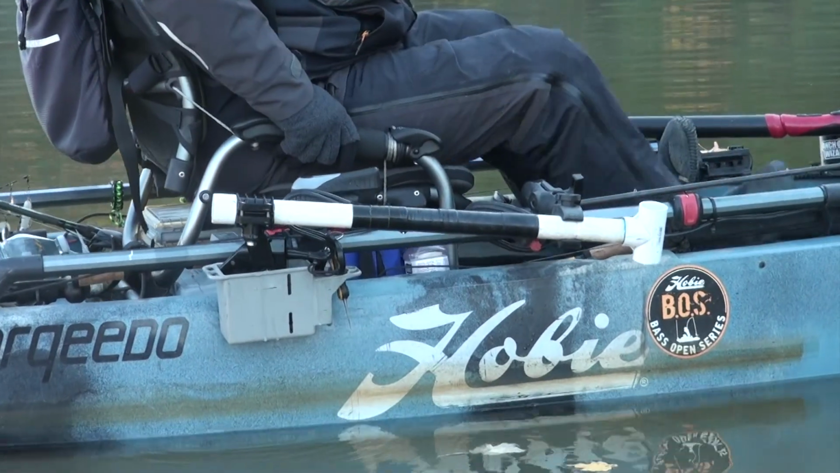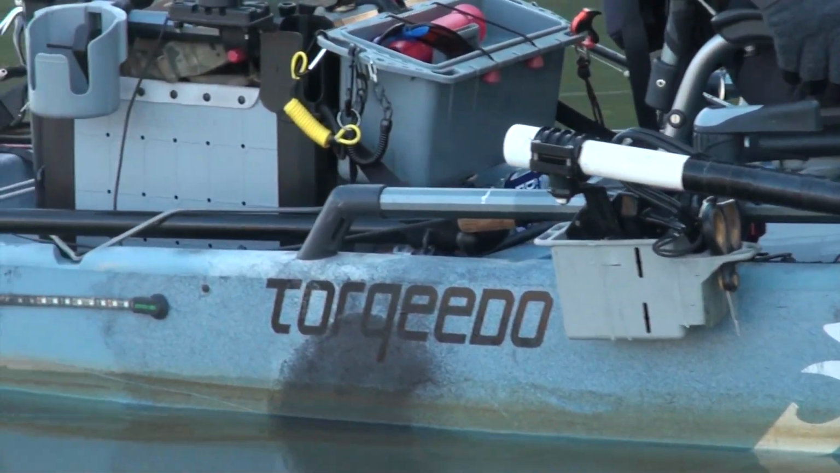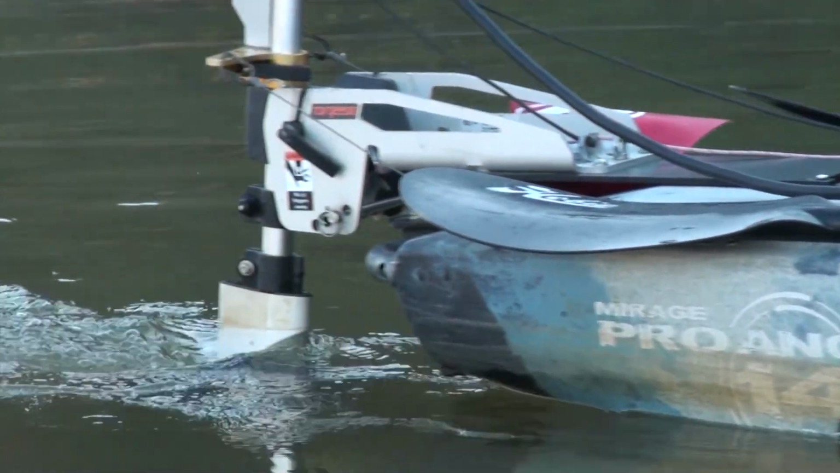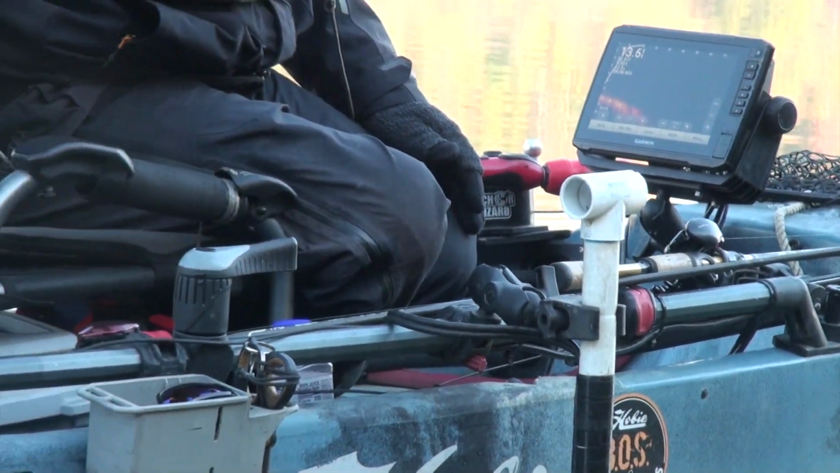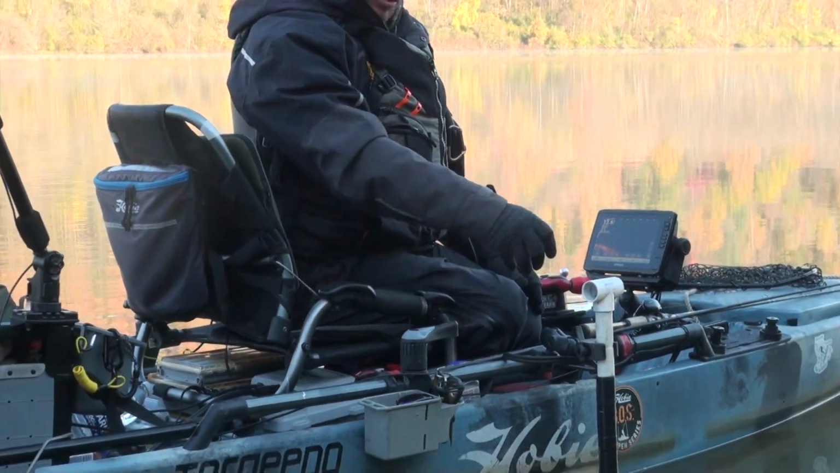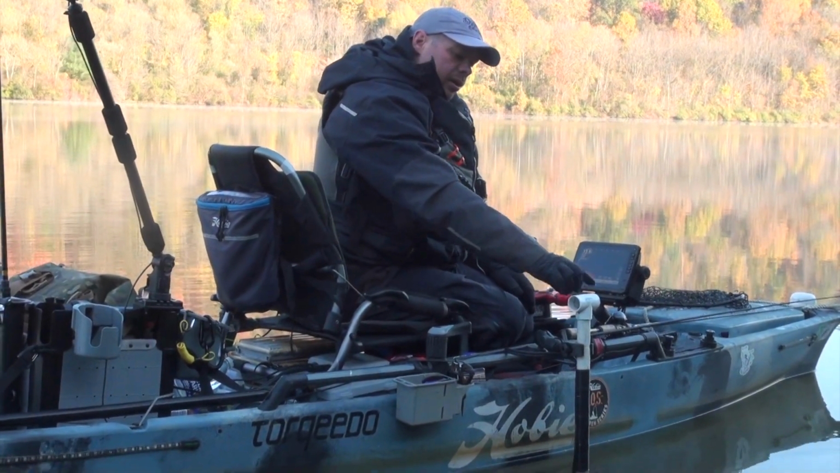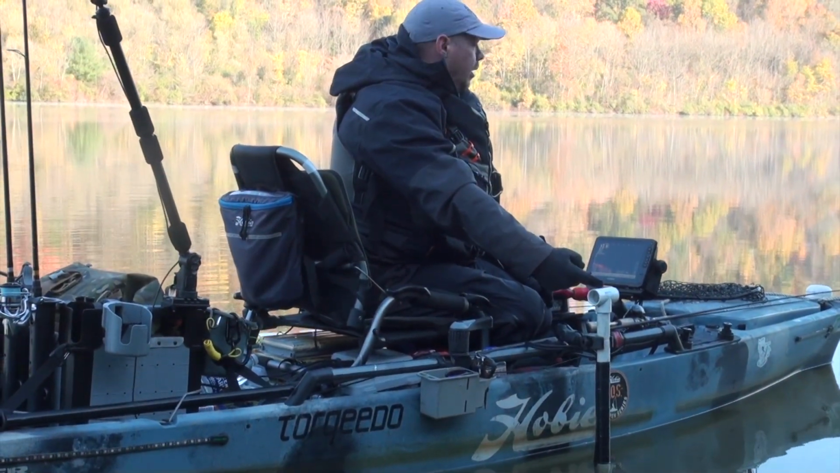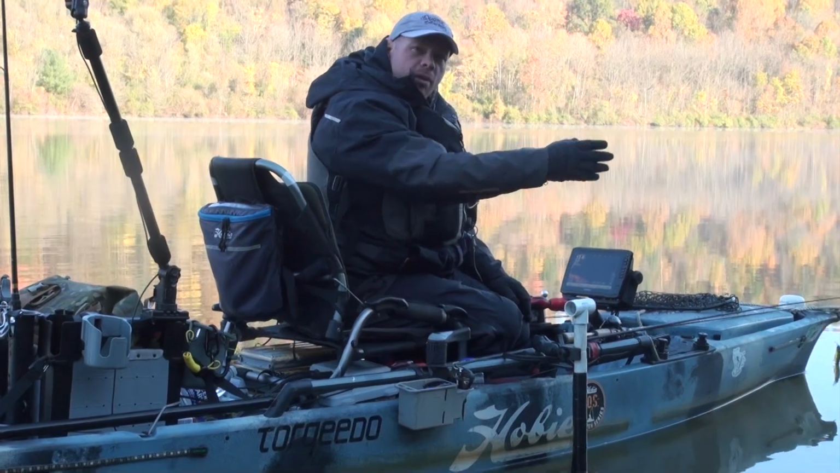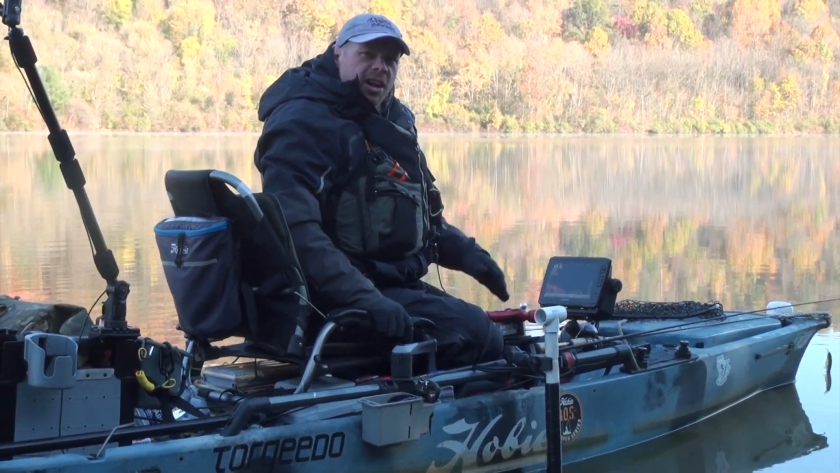I can store it like that in travel and in tow. And if I really need to, I can get 180 degrees of view by loosening this up a little bit and just turning the mount. As long as I know which way the T-handle is pointing, that's wherever the transducer is facing.